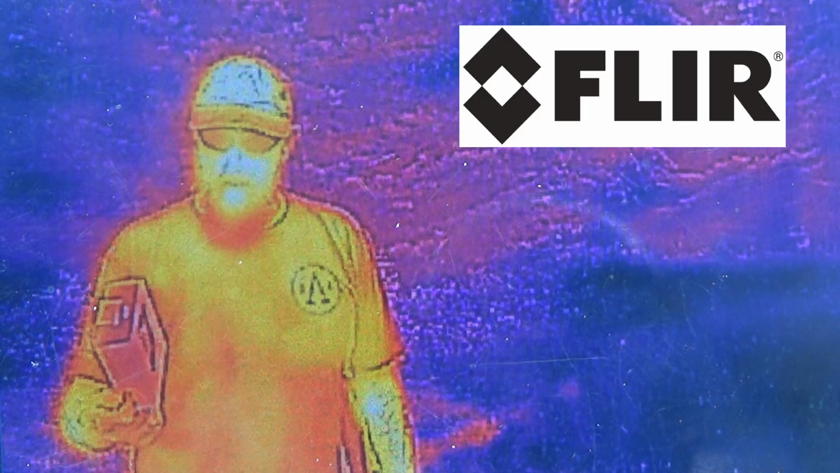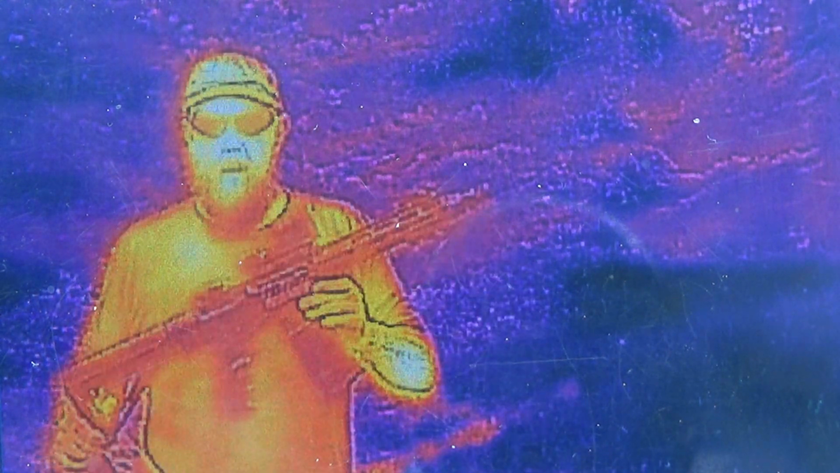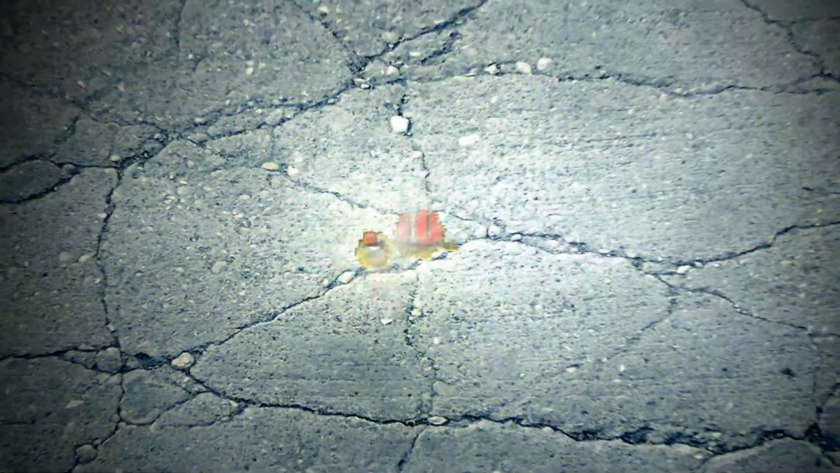But recently there are several devices that are inexpensive, and some of them work with your smartphone that you already have. That keeps the price down because your smartphone already has the processor, and that takes care of a big part of the money. Today, we're starting some testing with the FLIR 1, and this works, at least today, with my Galaxy S4. And because of what we do, we're going to test it in conjunction with firearms, and maybe a few other interesting things.